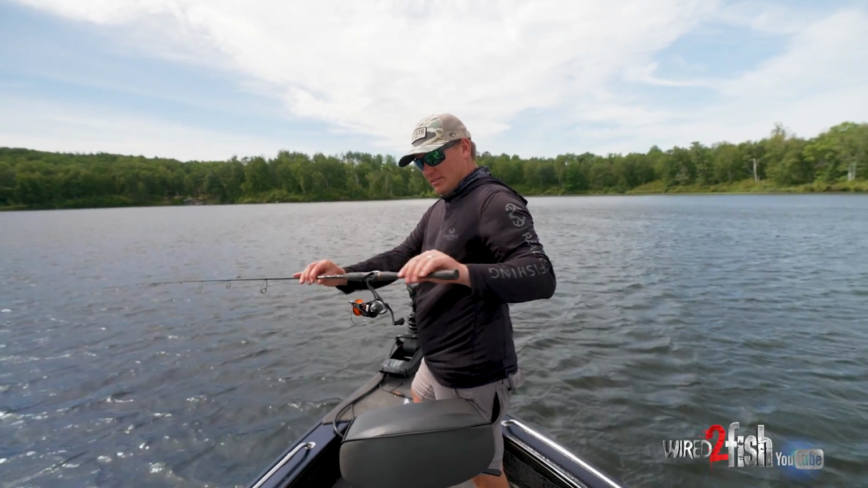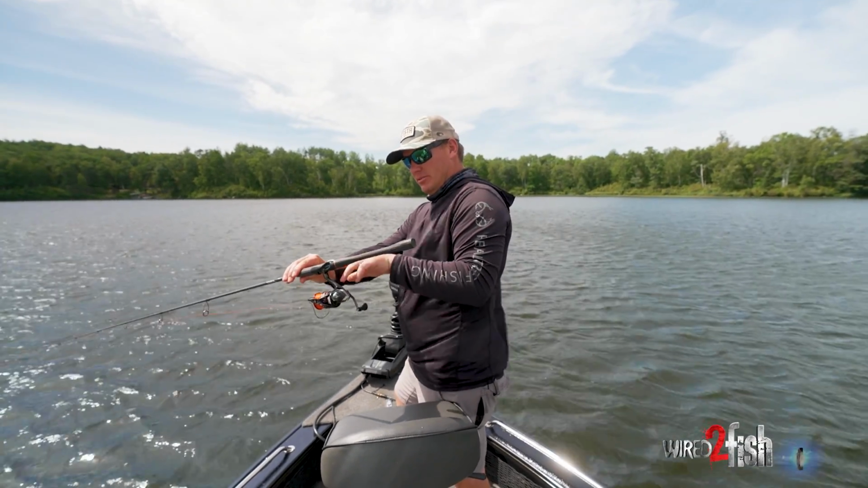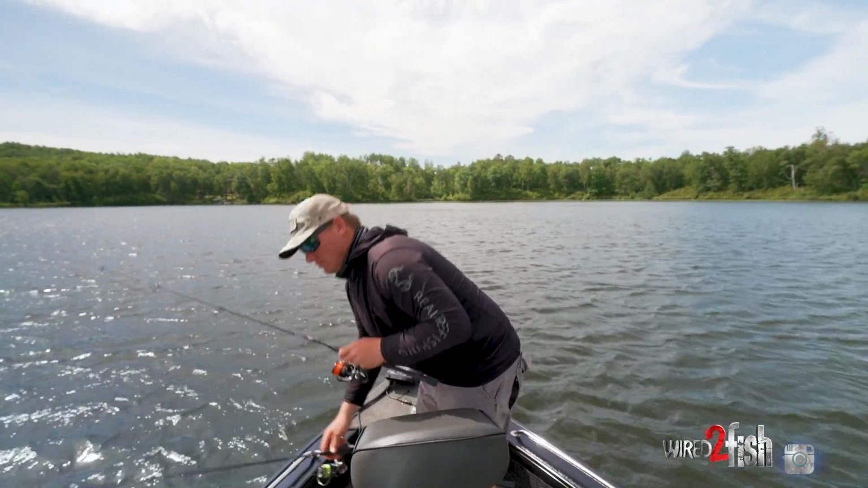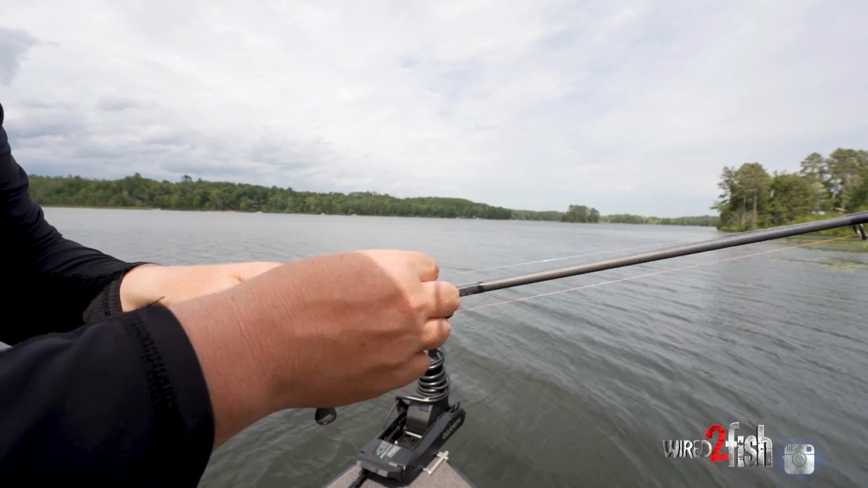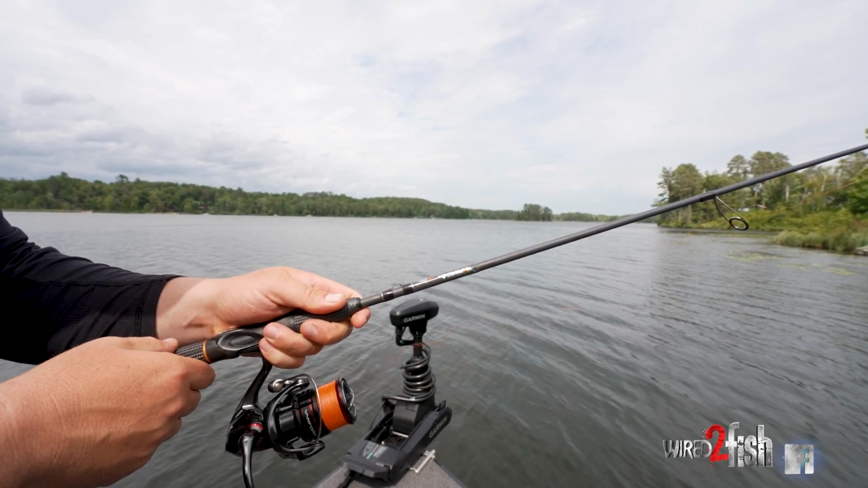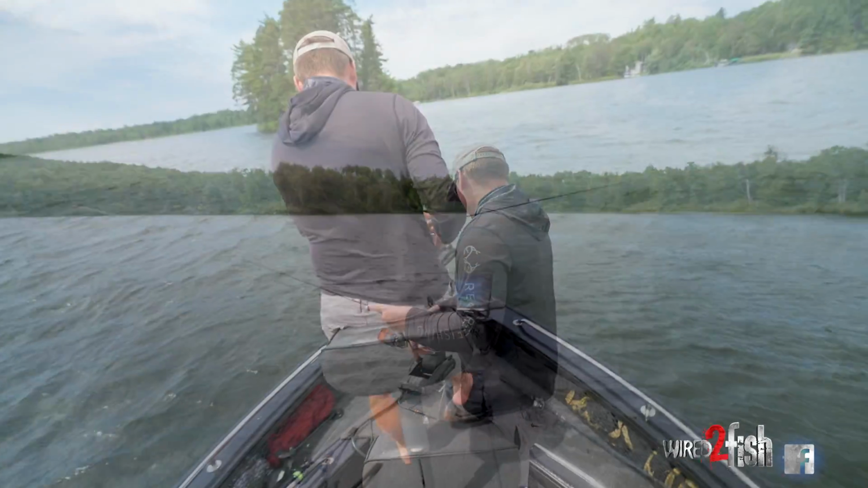That carbon rod, this is an all carbon handle, fully carbon. That blank goes just about through the whole handle. It terminates about here. There's two different styles. There's the full carbon, and then there's the full blank that goes all the way through the handle. That material is so sensitive that it just allows you to fish a real light little bait through the rocks real carefully.